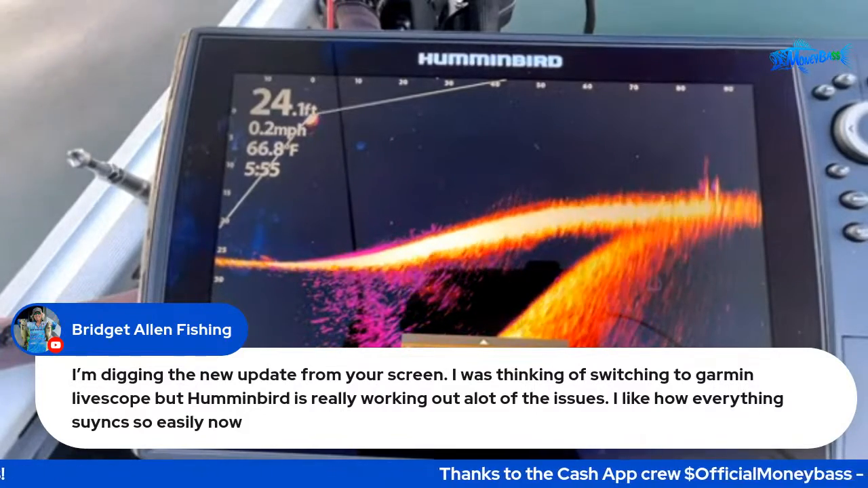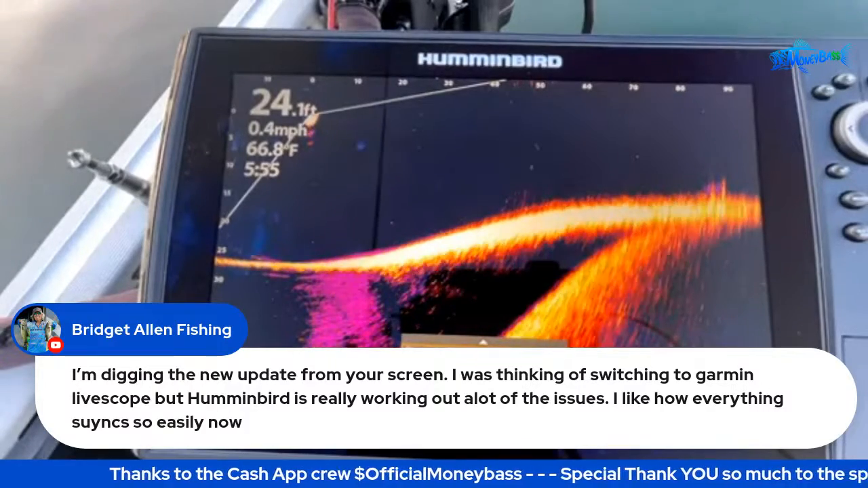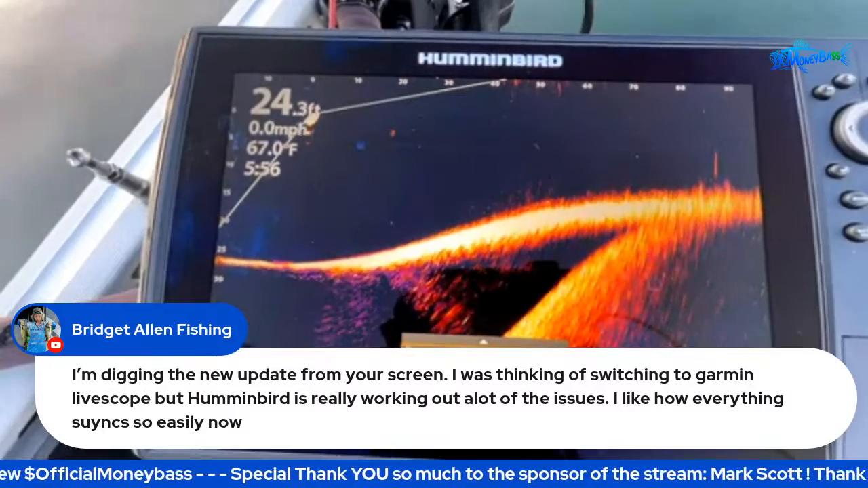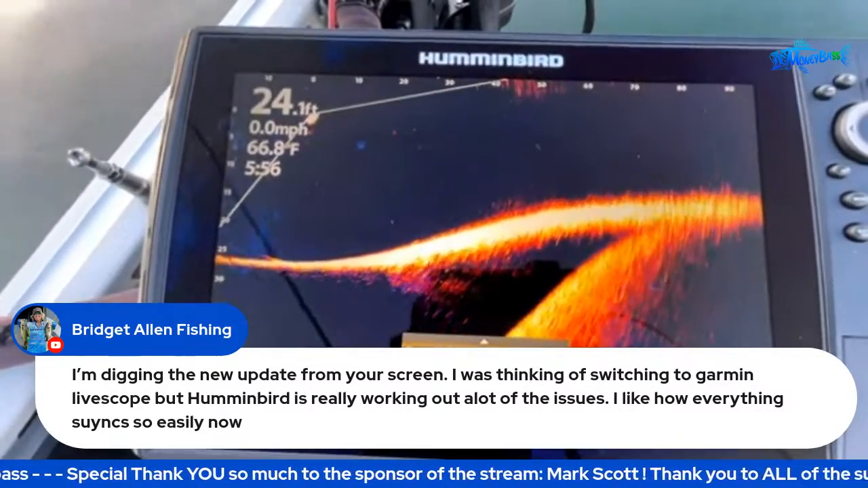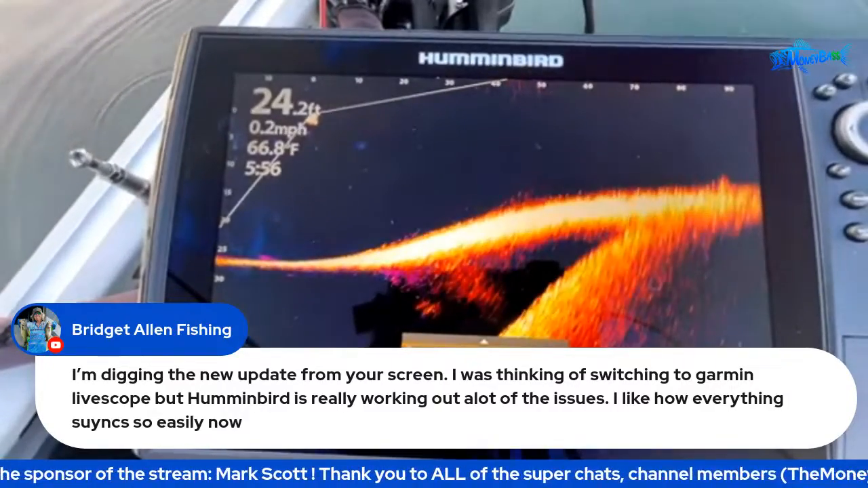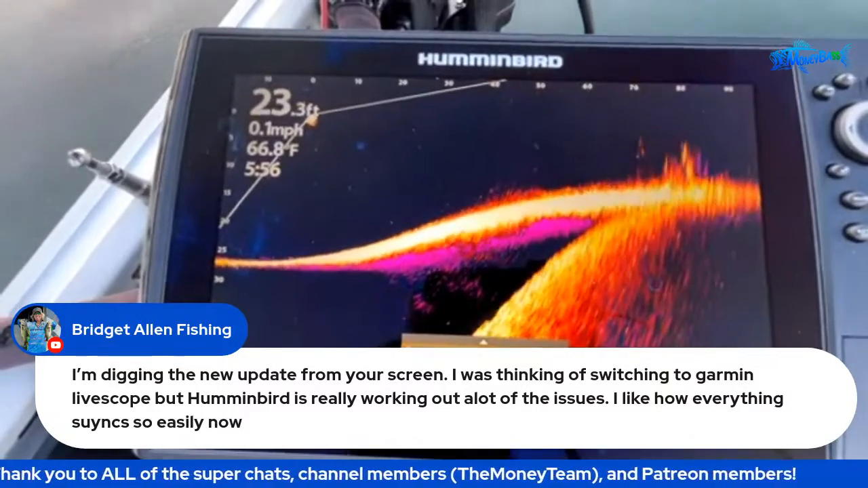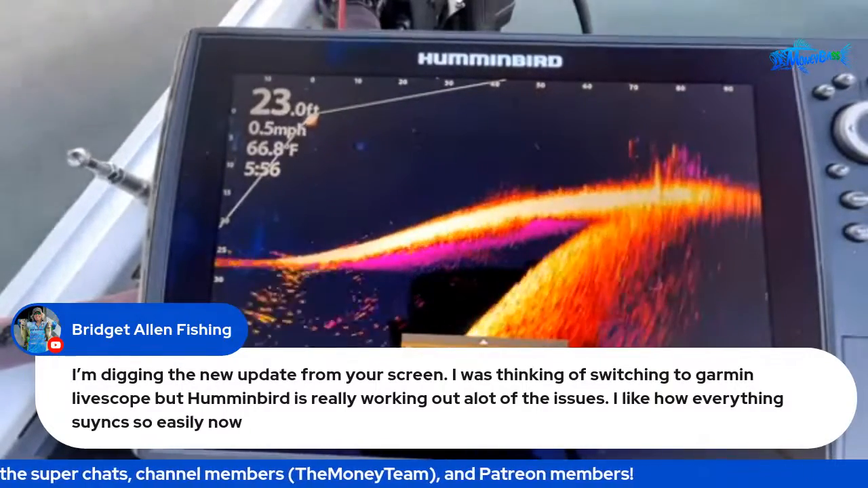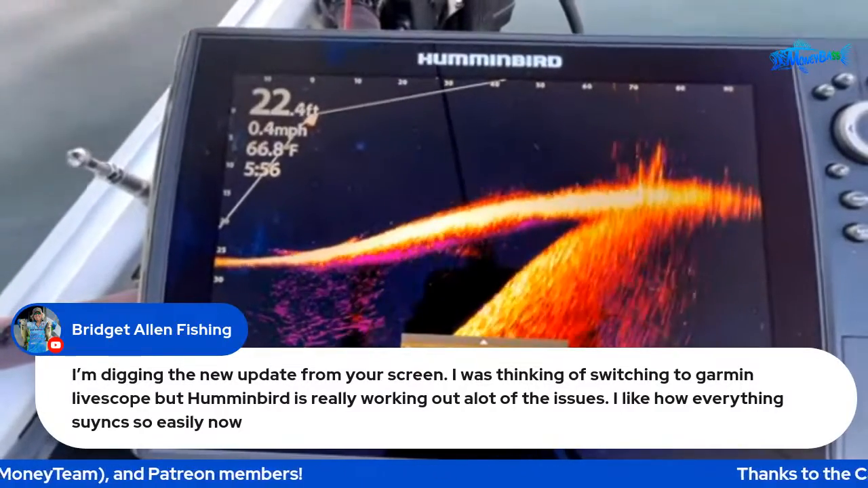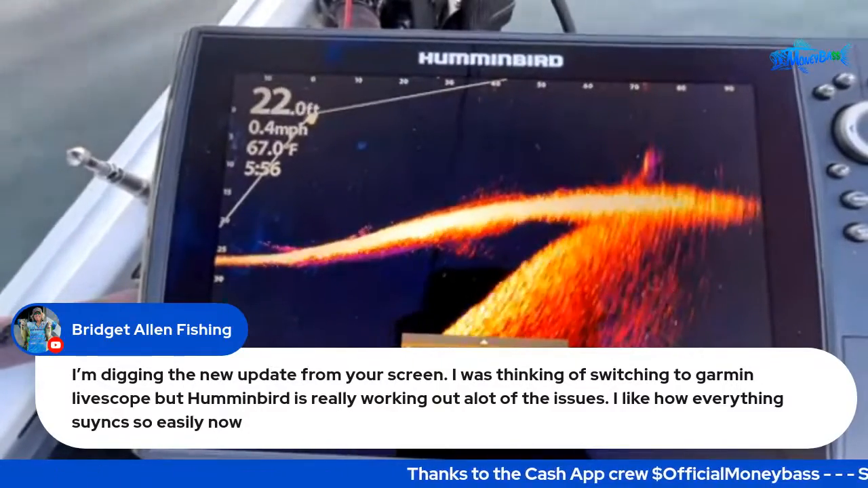Bridget Allen says, I'm digging the new update from your screen. I was thinking of switching to Garmin Livescope, but Humminbird is really working out a lot of issues. I like how everything syncs so easily. Yeah, that was one of the main things for me, because I run Humminbird. So I wanted to keep everything, like even when I set a waypoint on my live imaging, that waypoint will transfer over to my Mega 360. It'll show on my mapping, on all of my units. For me, I like that, especially whenever I'm limited on time and I'm scanning.